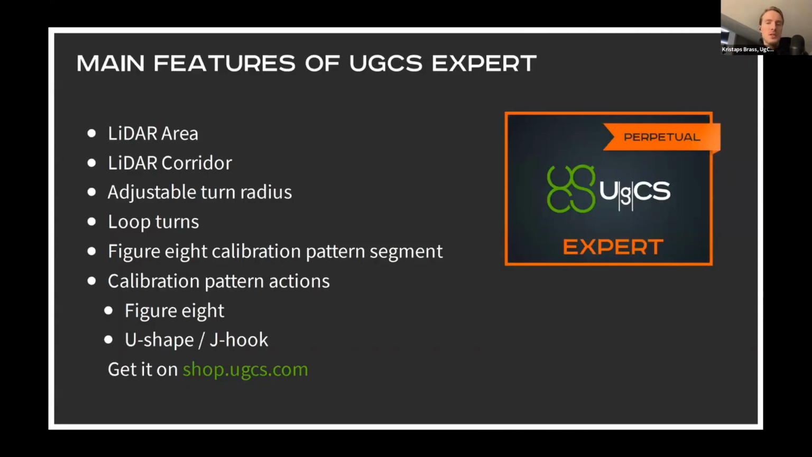So about the UgCS Expert license, what are the main features of that, and why should you look into that for LiDAR flights? So first, it comes with two important flight planning tools. First one is the LiDAR area, and the second one is the LiDAR corridor. Both of these are planned according to the field of view angle, and both of these also come with the options that I mentioned in the slide before. So you can adjust the turn radius, and you can also use loop turns. Additionally, we also support calibration actions.